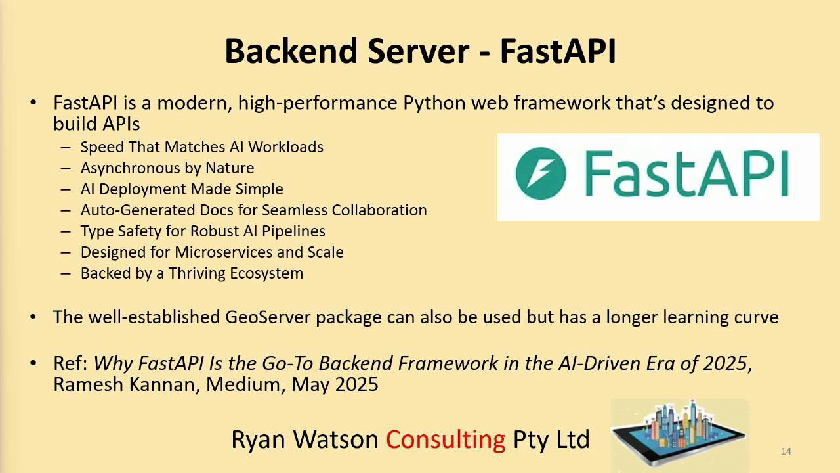We could have used the well-established GeoServer package. In fact, we did use that for a while, and we may still use it. I noticed from a talk I went to yesterday that there are a lot of new developments in GeoServer, so we might look into that as well, although FastAPI serves us well for our present needs. GeoServer is more complex, and we think it might take people a bit longer to learn.